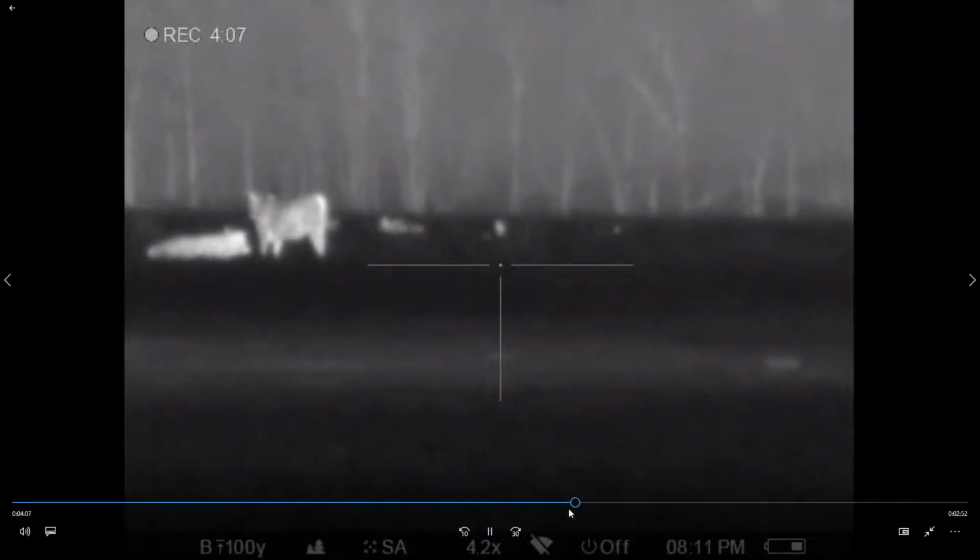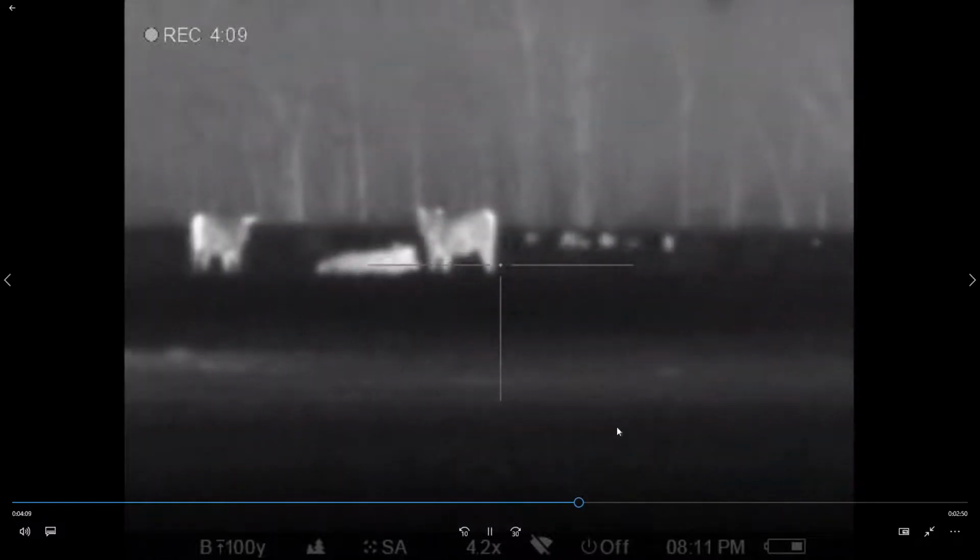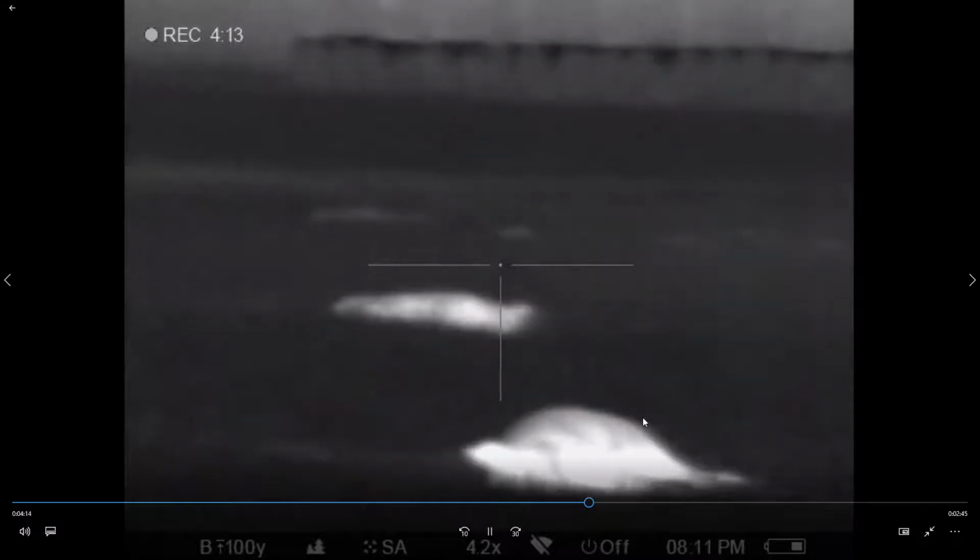Besides that, they'll be back for another day, and the whole idea is to get them off the property there. So we've got 3 down, 3 shots. Didn't even try to take a running shot. Just the safe thing to do. I'm going to run it up a little bit here.